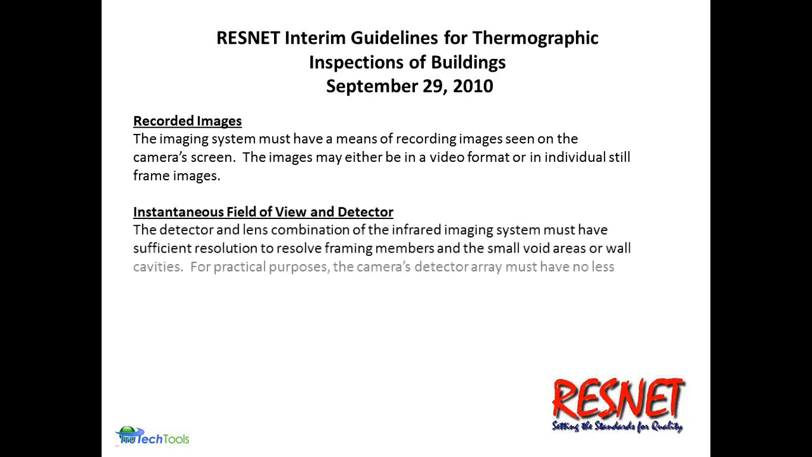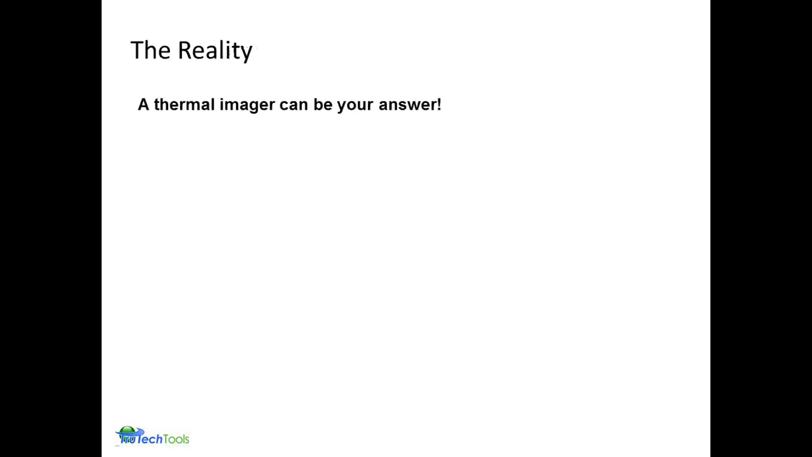Understanding the instantaneous field of view of your camera. How close do I have to be to actually get the detail that I want in my area of interest? So it's just to be aware of it, and those are great questions to ask. So in reality, the imager can be the answer to your question.